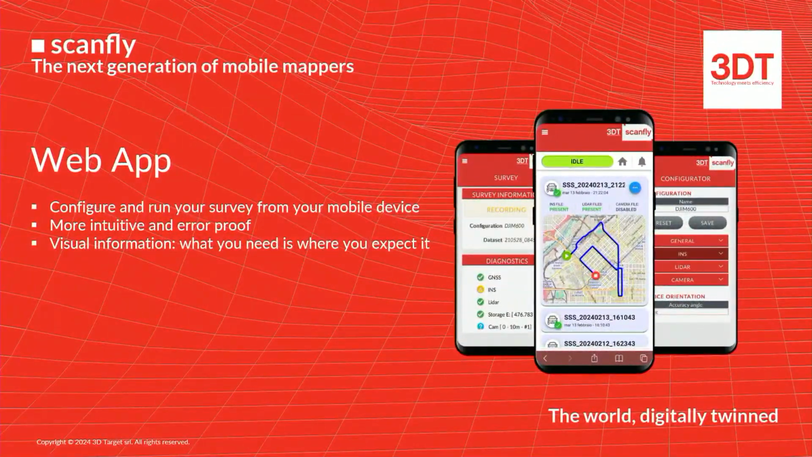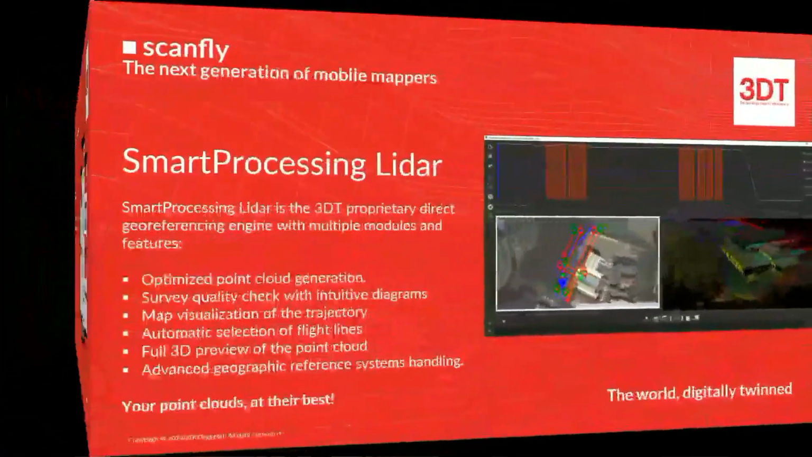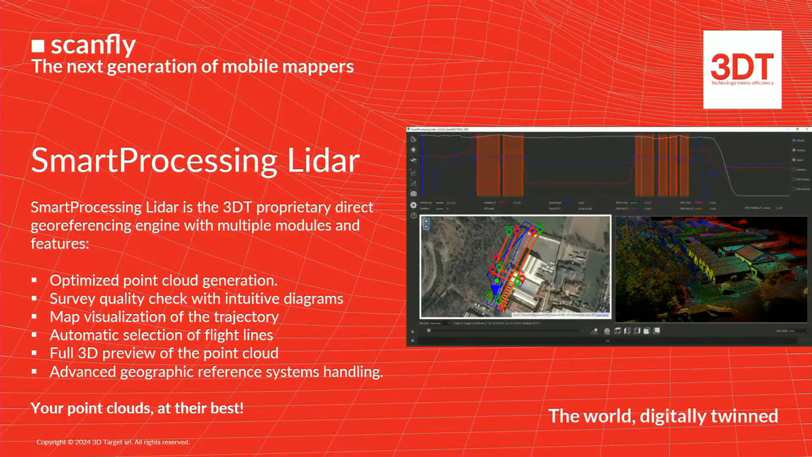This is the web app. You can see later in the parking lot an easy and fast demonstration of that. You can see the map, you can see where you are, you can start a survey, you can import a KML to view where you need to go. It's very, very intuitive. And then there is Smart Processing LiDAR, the software to generate the point clouds.